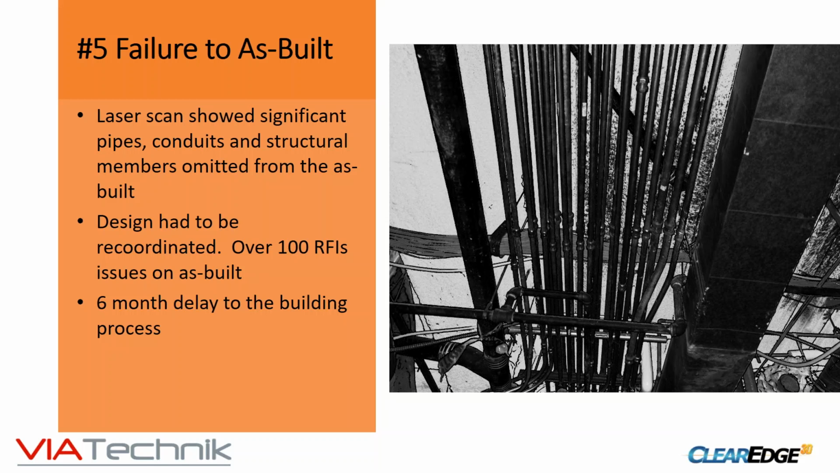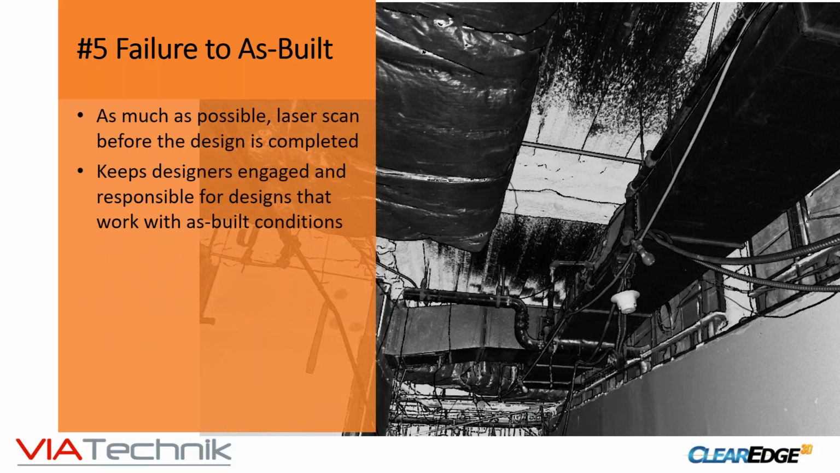And then I think if you take a look at the next slide, the issue there was that with all these existing conditions, it would have been much, much better for the owner to have requested the laser scan be done before the design was completed, right? Because by the time the contract was awarded to the GC and the GC's laser scan, the designers are pretty much checked out, right? Their team has moved on to a different project.